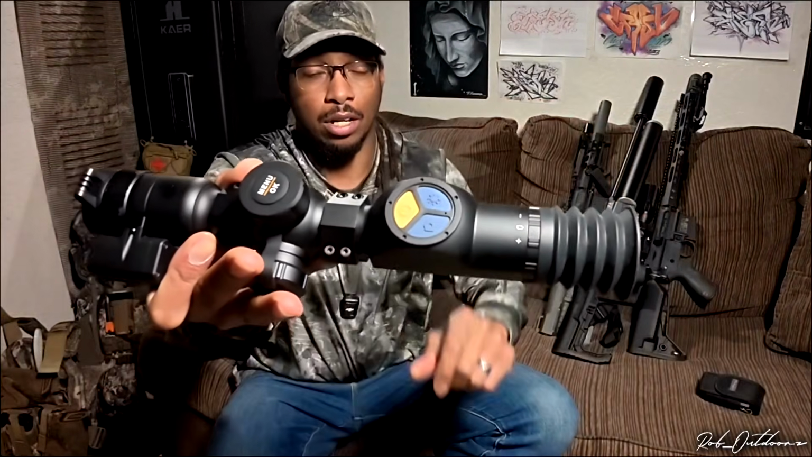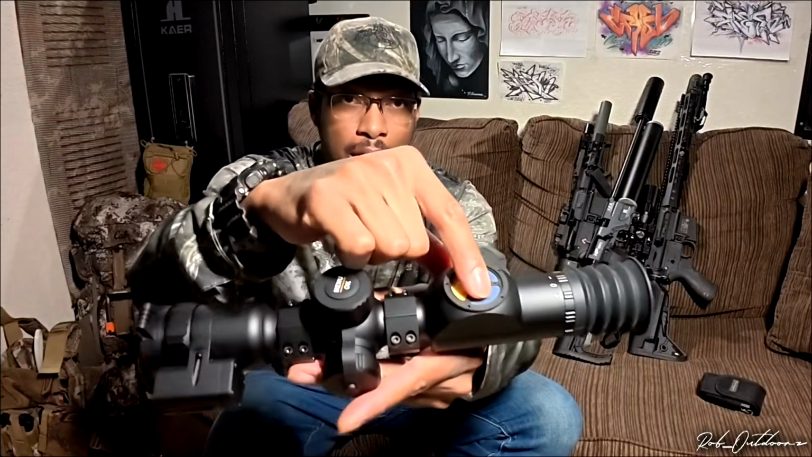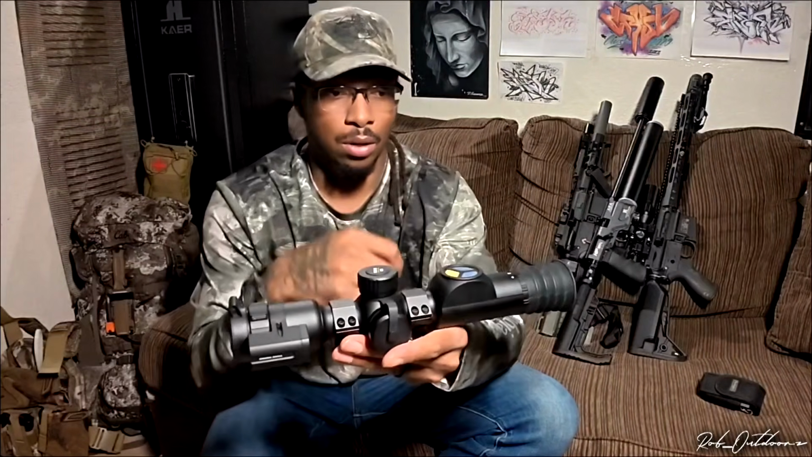You just hit the one button, it turns on, and all the other functions are there too. This button right here is going to control your color palettes, and it's also going to control your rangefinder. Like I said, this has a built-in rangefinder, which is extremely useful. That way you're not taking guesses on what the range might be. And on the other side here, we've got another button, and that is going to activate the recording. So this device can record, which is really nice.